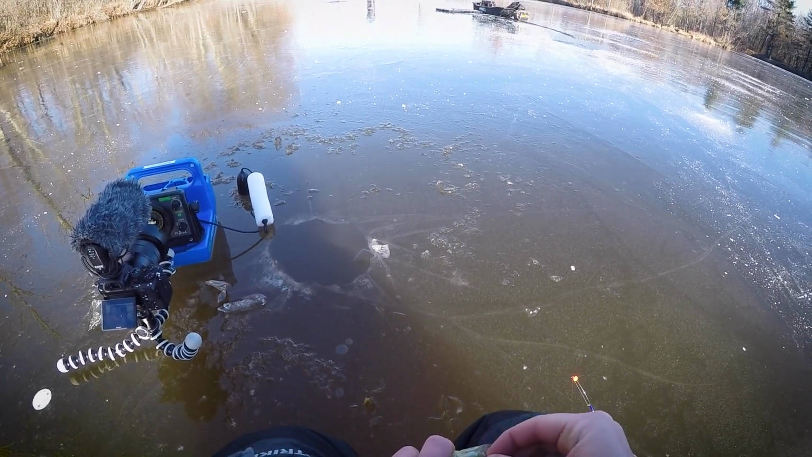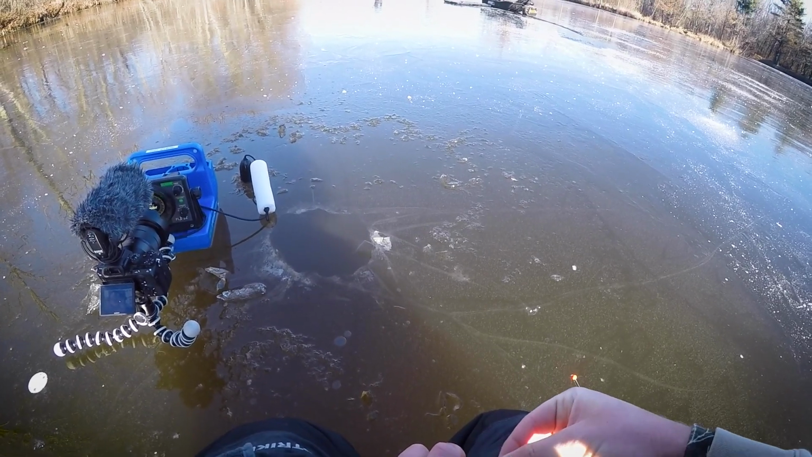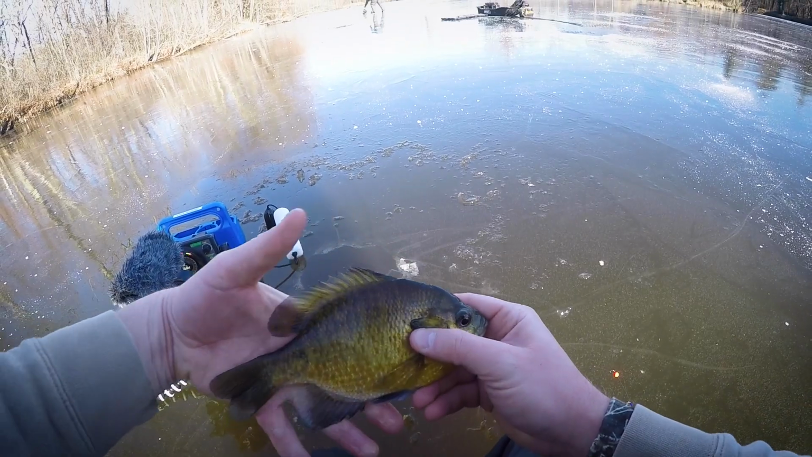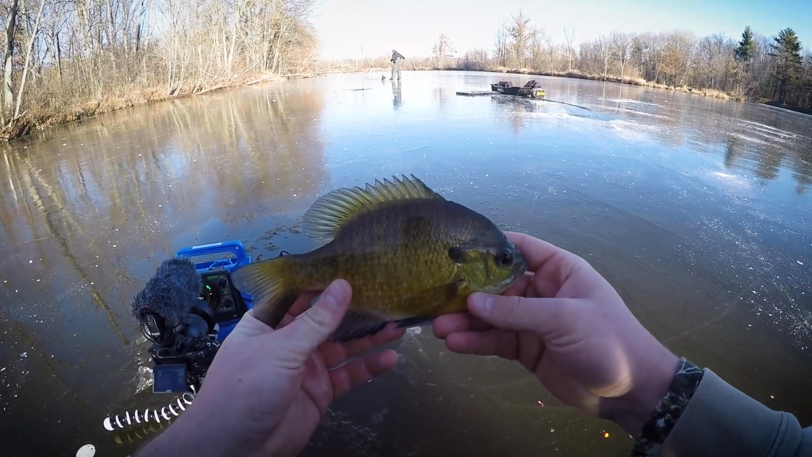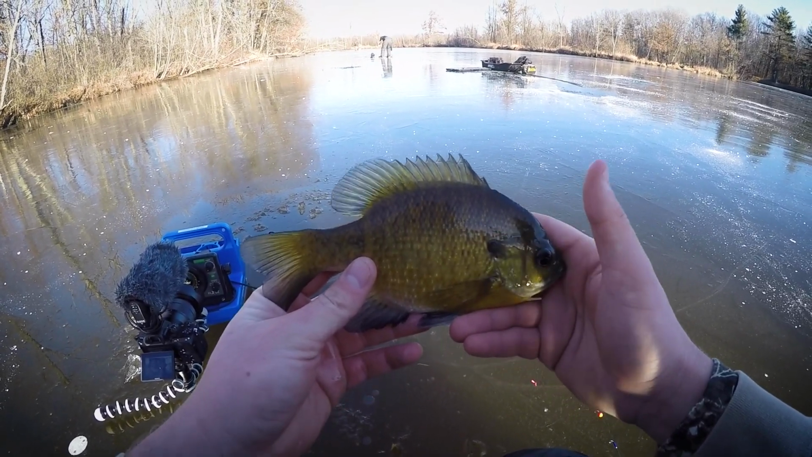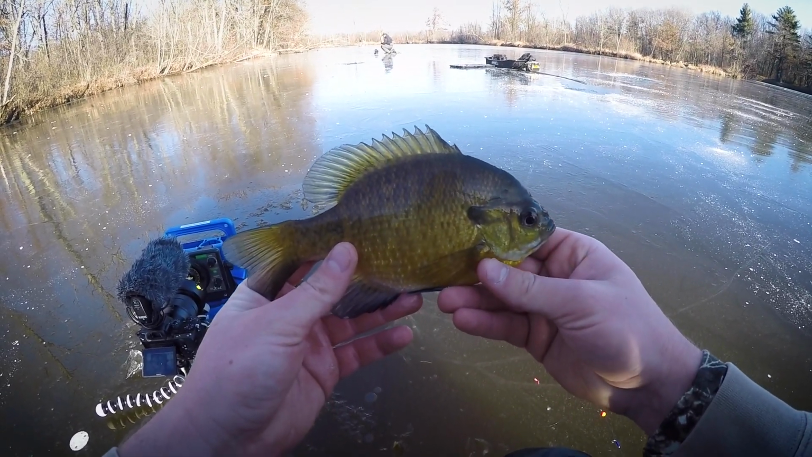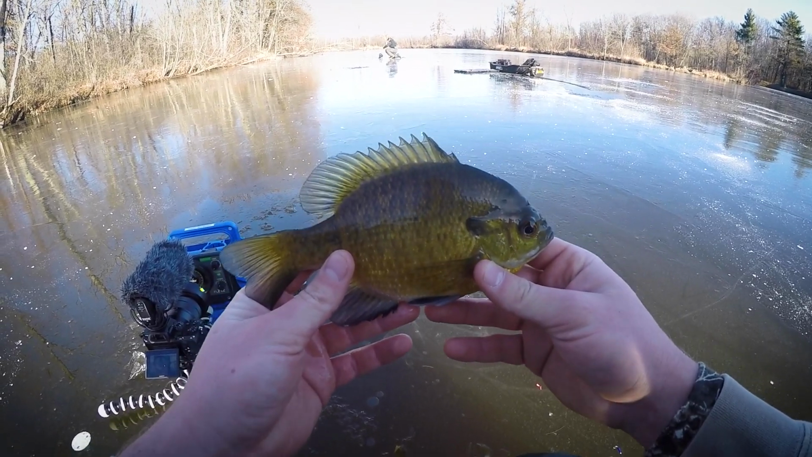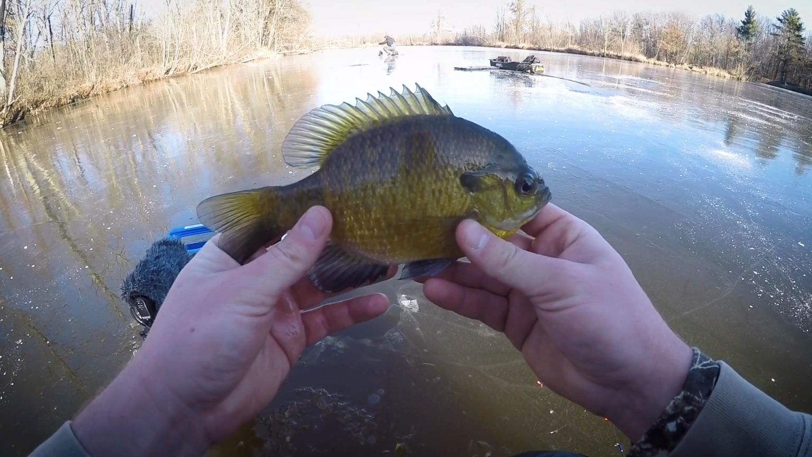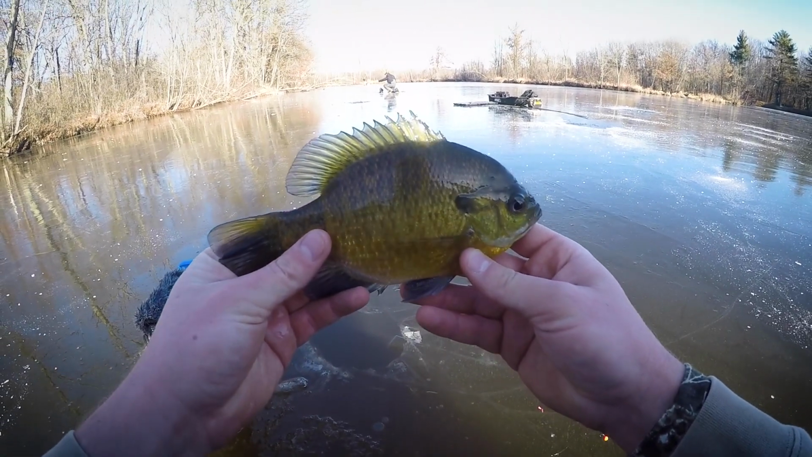Brought this fish right up and brought him topside. This fish just inhaled that bait, but it's so rewarding when you come out here, do all this work, getting out on early ice like this, being safe, slowly taking your time, getting on a pile of fish, catching small ones, knowing there's big ones down there, and just waiting for that big bull bluegill to hit. And that's finally what happened.